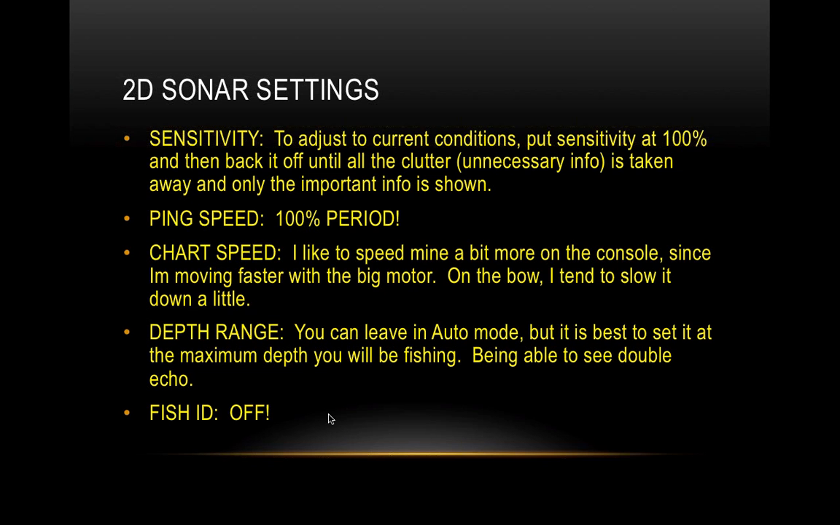There might not be a single fish, not even a little bluegill in that brush pile, but it's going to show every single one of those branches as fish because it doesn't know any better. It doesn't know what's down there. It's only getting that echo return back, and then it's presenting it on the screen, and the screen's kind of guessing what it is. So fish ID off.